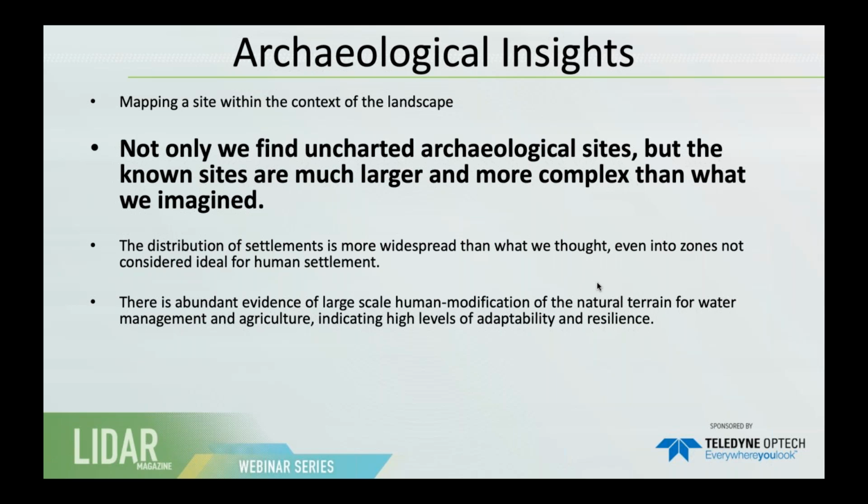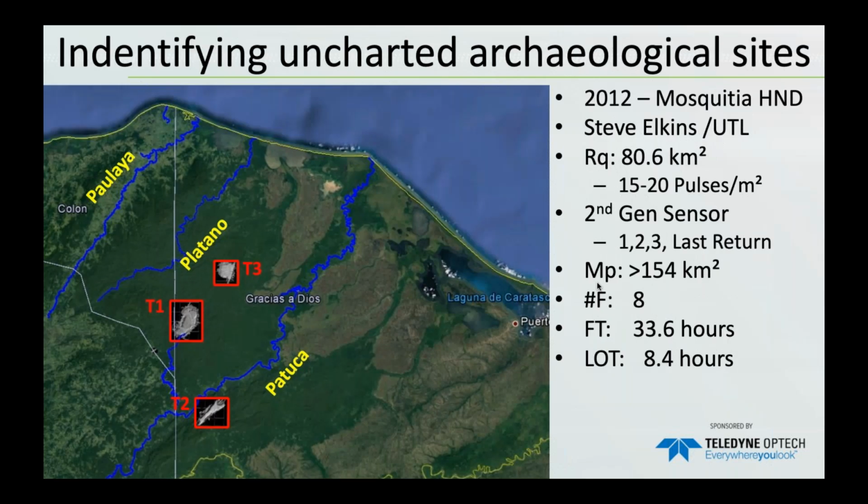Now the things that are typical Indiana Jones, like actually finding the lost sites, which are not lost, let's call them uncharted, right? So not only are we able to find sites that we did not know anything about, or that modern science did not know about, but also the sites that we know and usually map tend to be larger and more complex than what originally was thought.